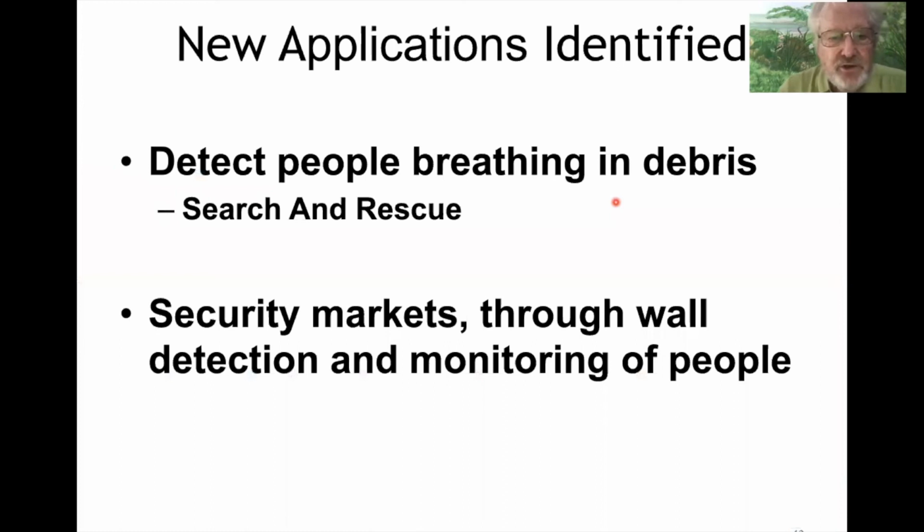Another new application is detecting people buried in debris piles, you know, from earthquakes, terrorism, whatever may cause a building to collapse. So for search and rescue, it's been used in the China earthquake in about 2008, and then in the Haiti earthquake a few years later.